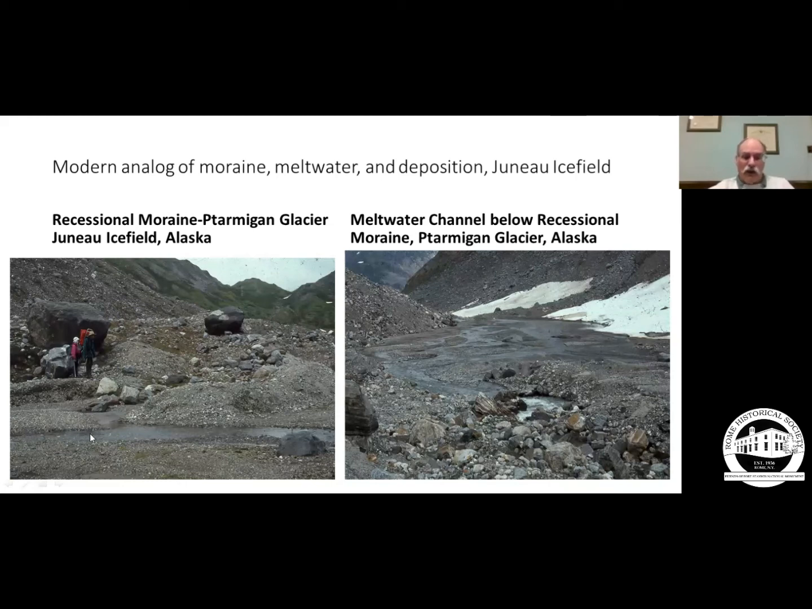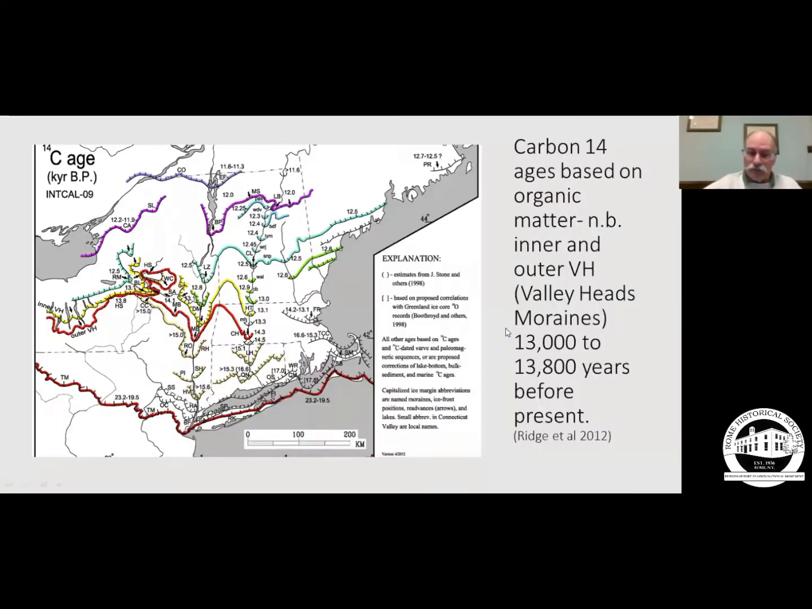The meltwater cuts through the moraines and pours out below the moraines, creating an outwash plain, like we saw in the sketch diagram earlier. And you can see these braided streams. Now, this is a pretty small glacier, but a bigger glacier has exactly the same landforms and exactly the same patterns forming on the surface with the meltwater.